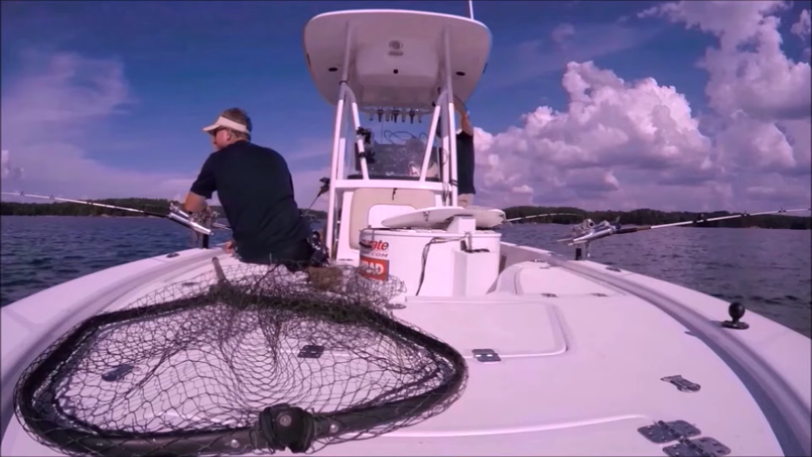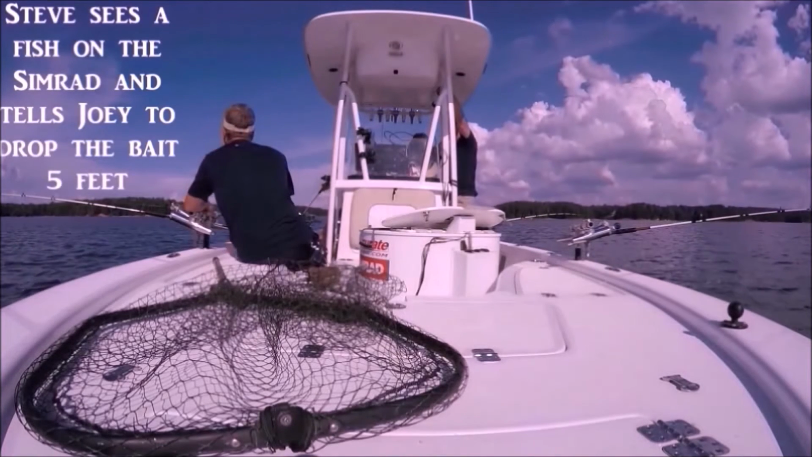Fish doesn't look. He tells Joey to drop it again on that arch, and he hooks up. So let's check this out right now as it goes. It's very, very good stuff right here, and you can really see how effective your fish finder can be in deep water.